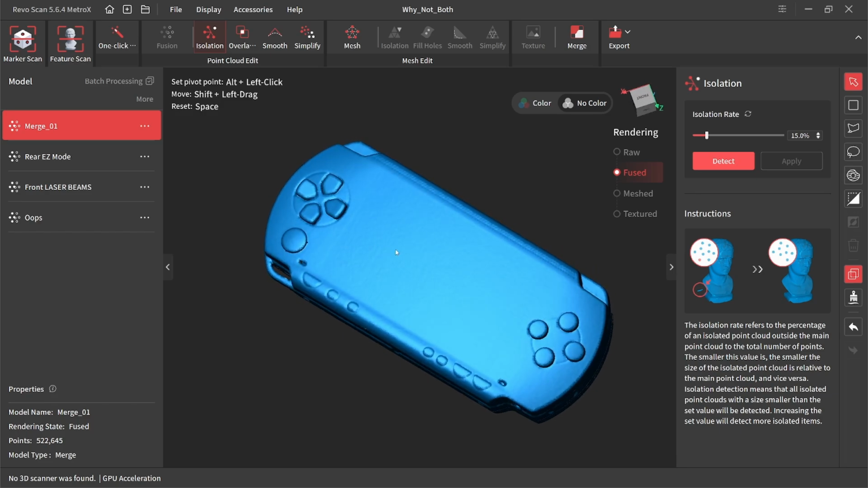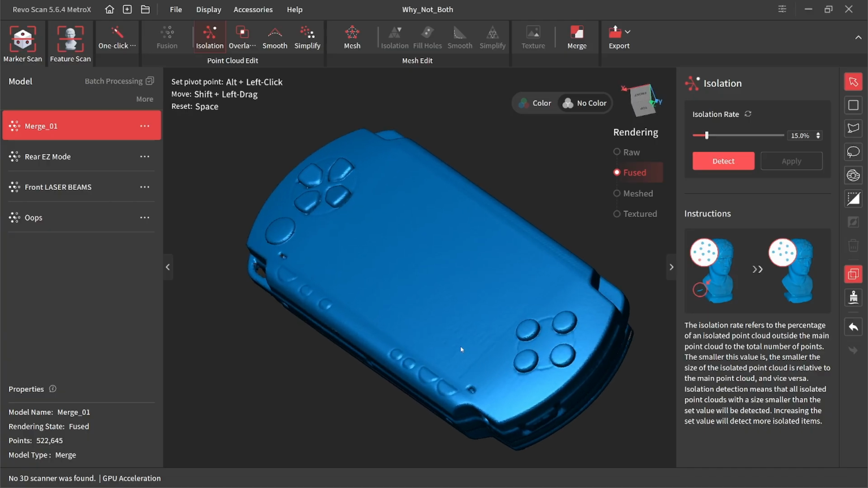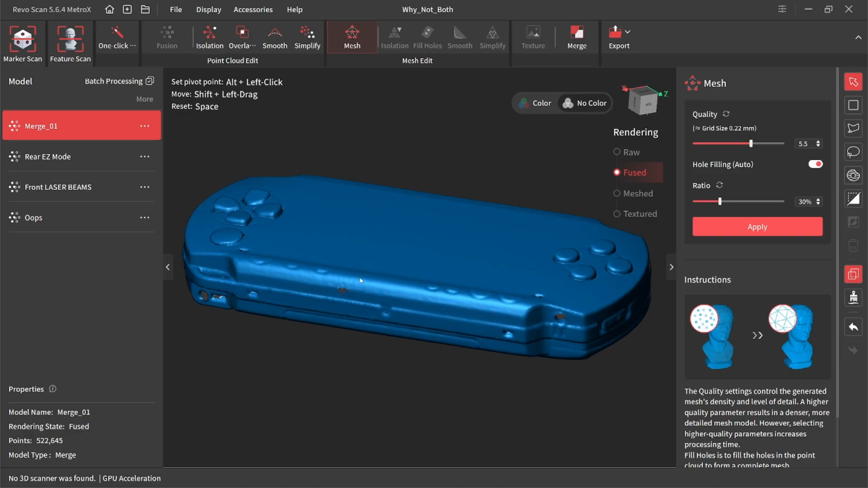Now, something I've noticed when I'm merging laser and full field scans is on the merge scan, the laser one looks softer in the point cloud. I don't know why that is, but when I come in and mesh it, that cleans up. Let's go just a little. Now let's stick with what it recommends. Let's do hole filling though, because I'm a little bit upset that I missed that hole right there.